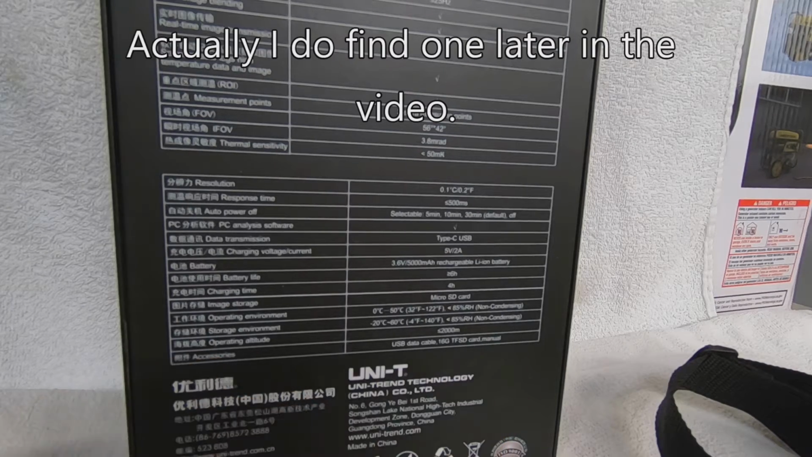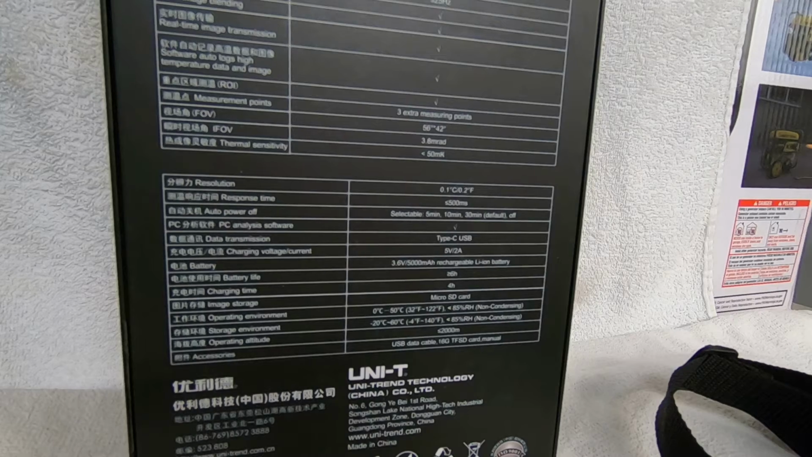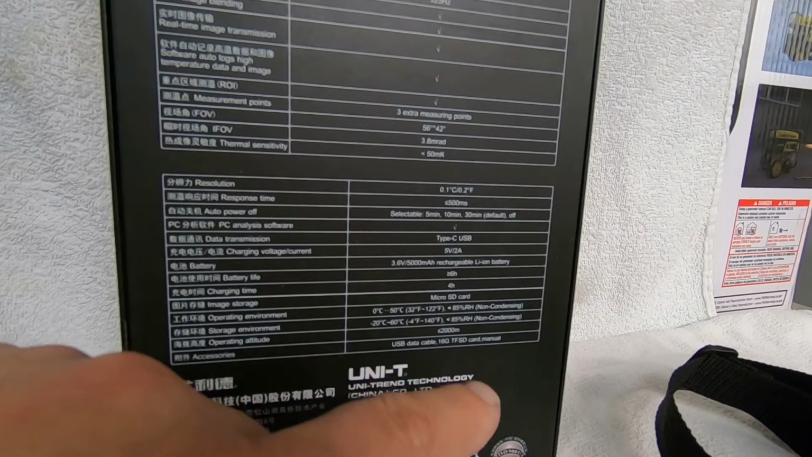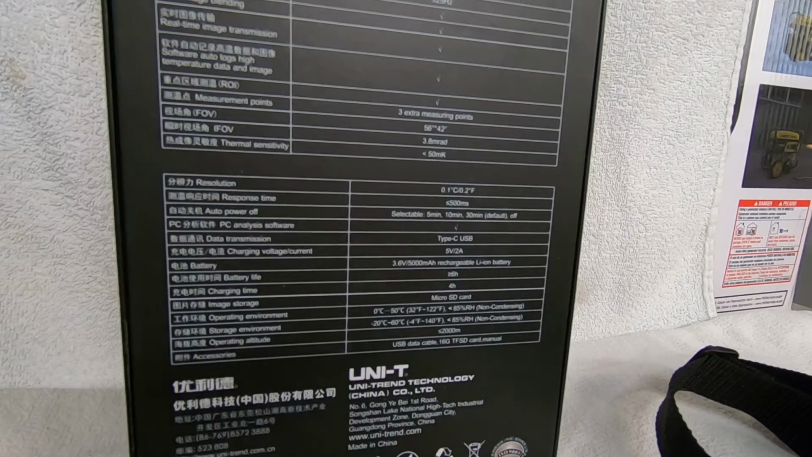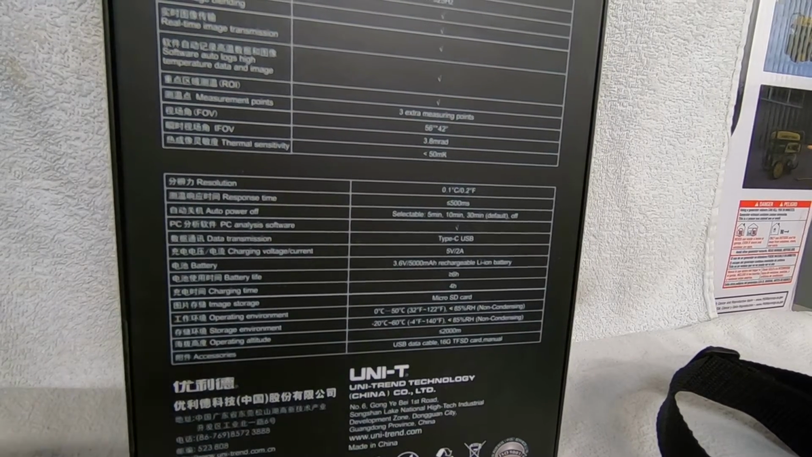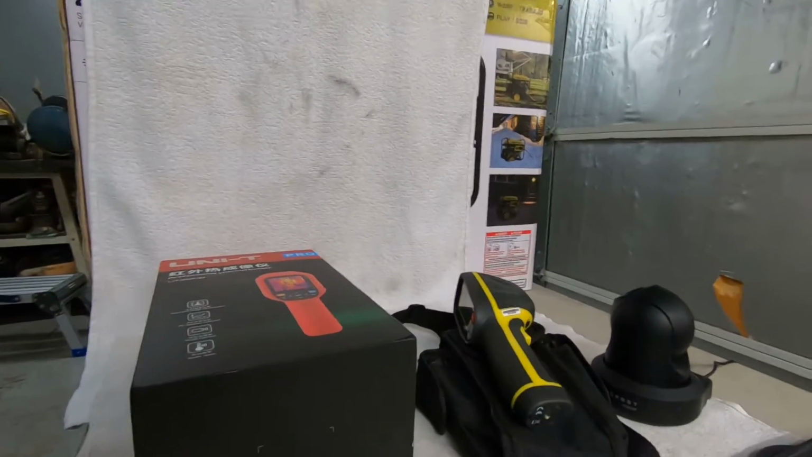And then you got the manual. Now maybe I missed the card. I'll have to look harder and see. But as of right now, I did not find an SD card anywhere in the box. So let's go ahead and open this, and let's do some comparisons.